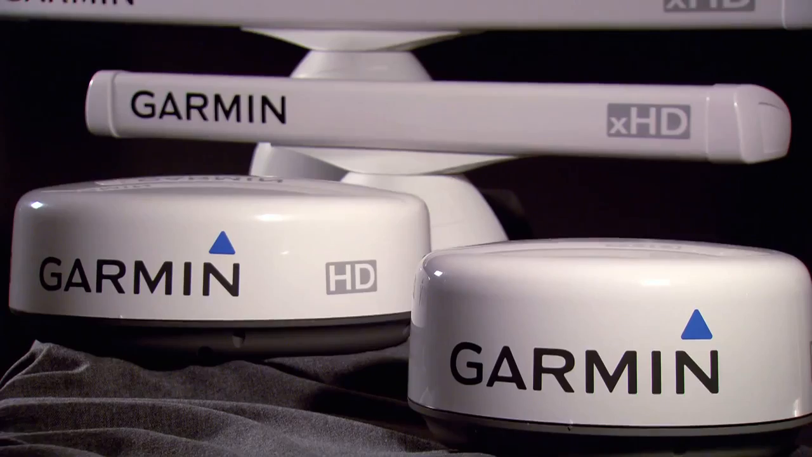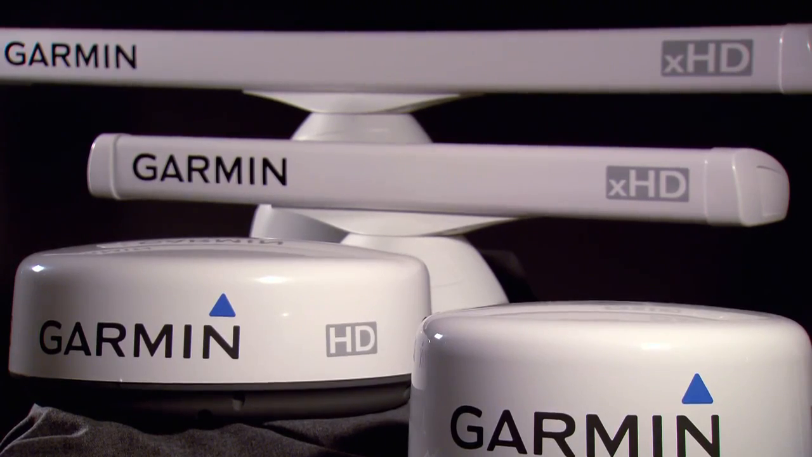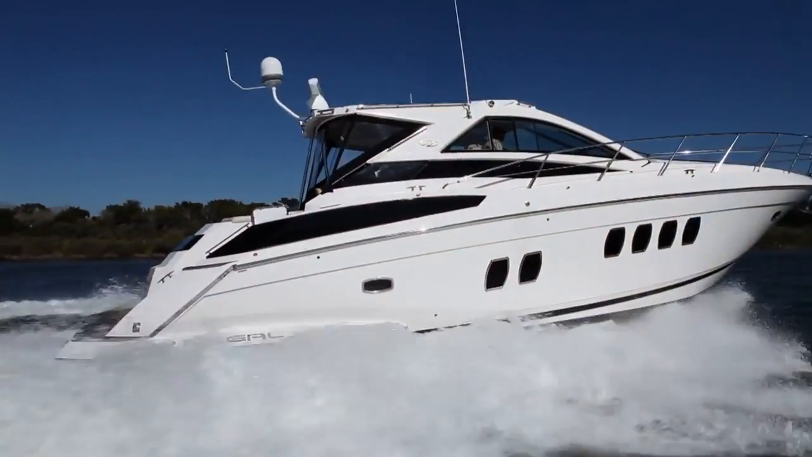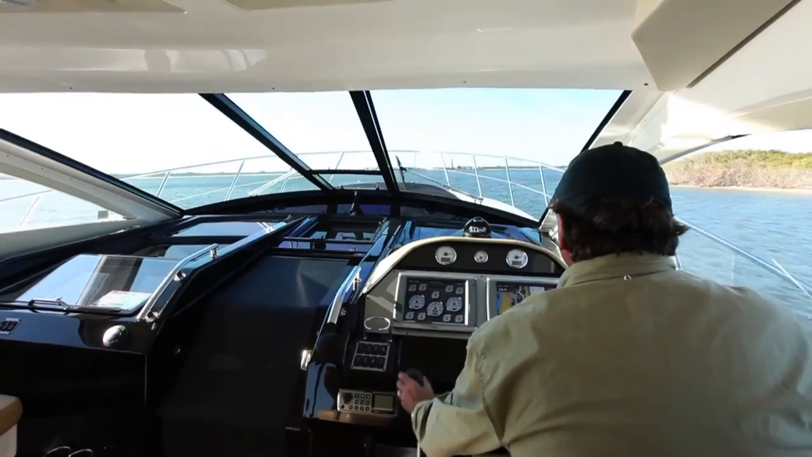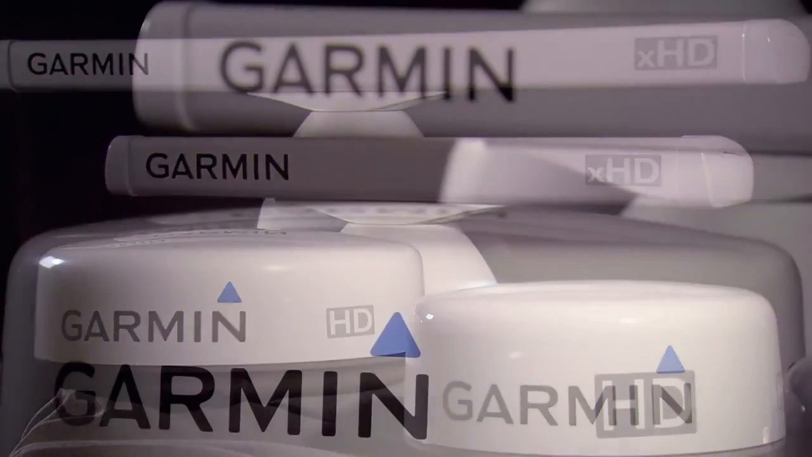With radar models ranging from 4,000 watts to 12,000 watts, and antenna sizes from 18 inches to 72 inches, you're sure to find a Garmin radar that fits your boat and your budget. We'll show you all the Garmin Marine radars in our family and help you choose the radar that will work best for you.